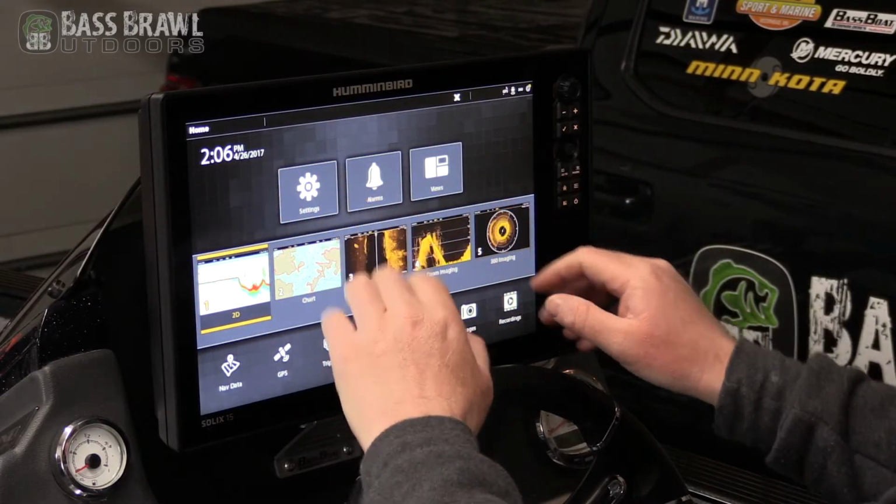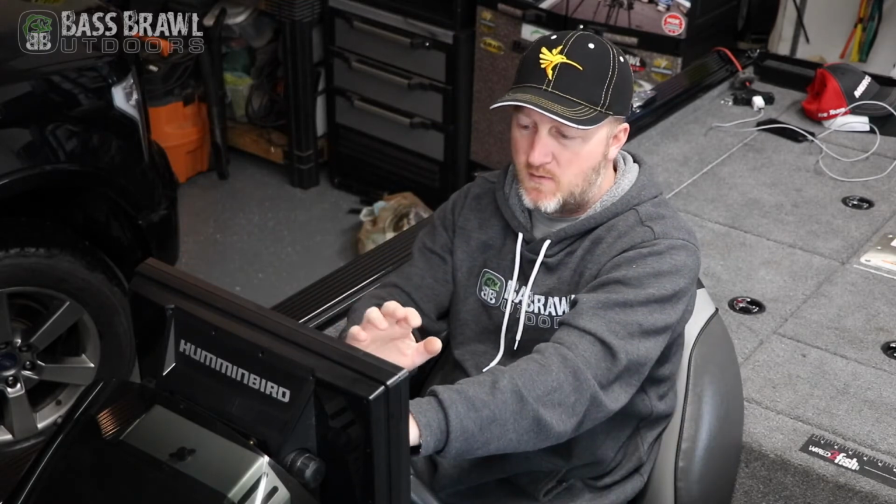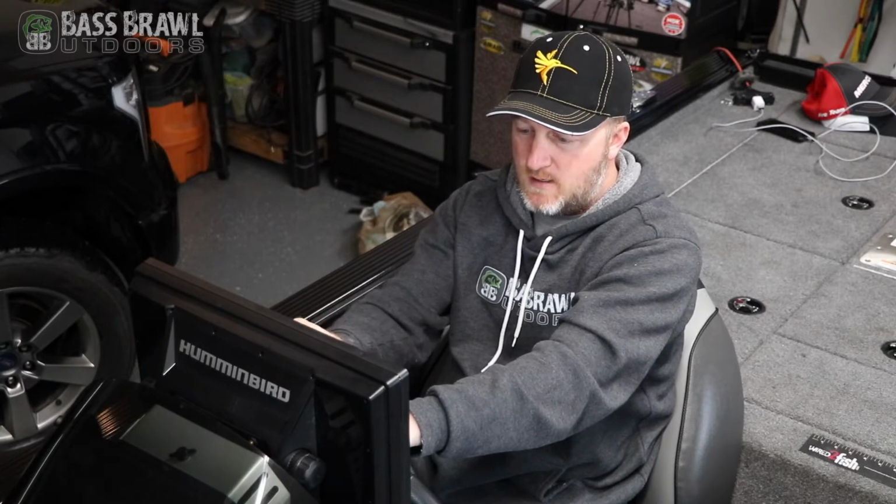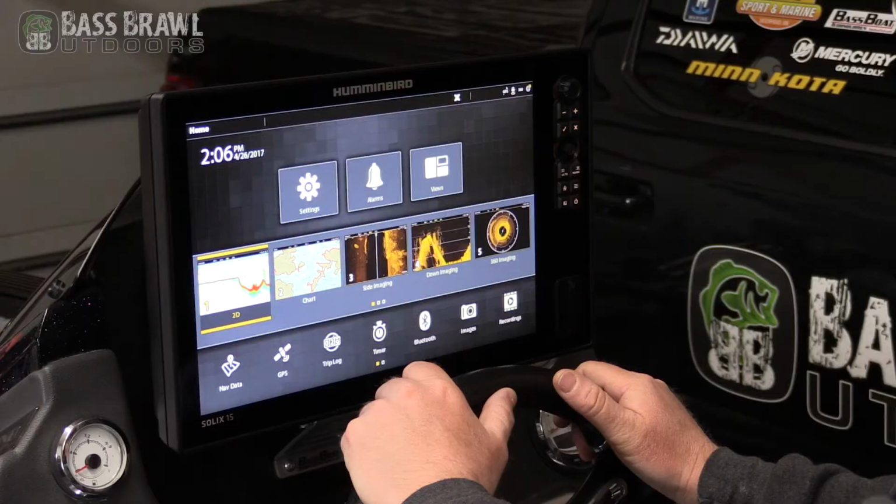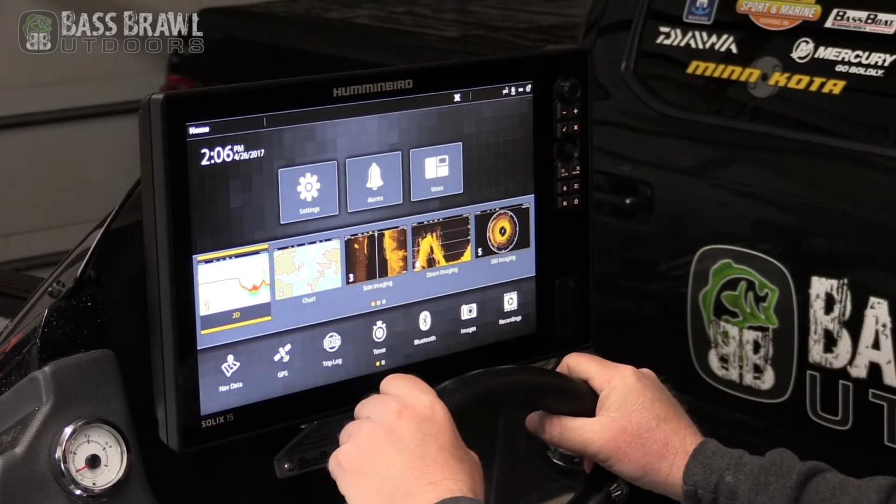Everything's at a touch. With this big unit, there's no need to have two units side by side. I can split the screen into 4 different sections, 3 different sections, whatever I want to show on it. It's all bright right in front of me. When I'm holding the steering wheel, I can use my fingers and reach out and touch the screen.